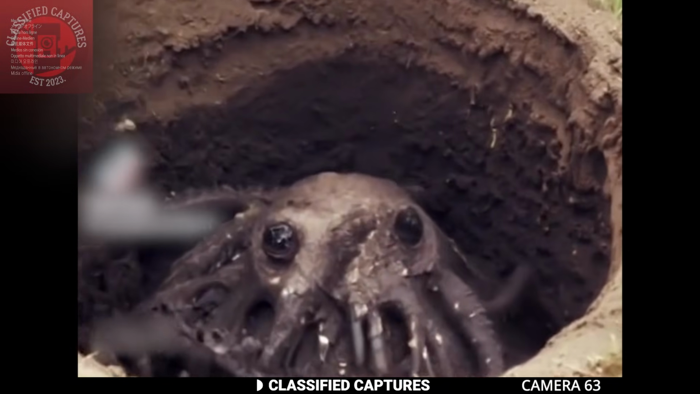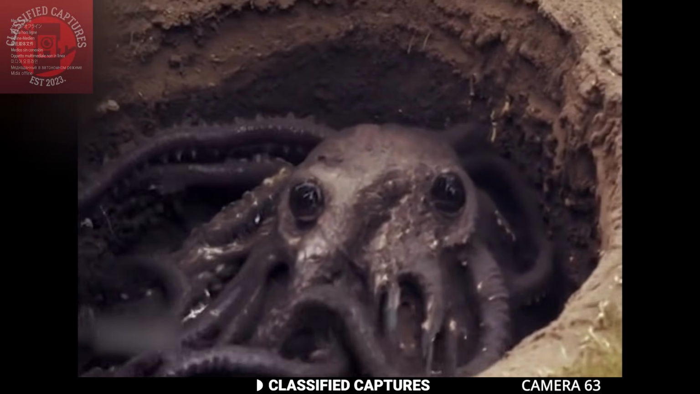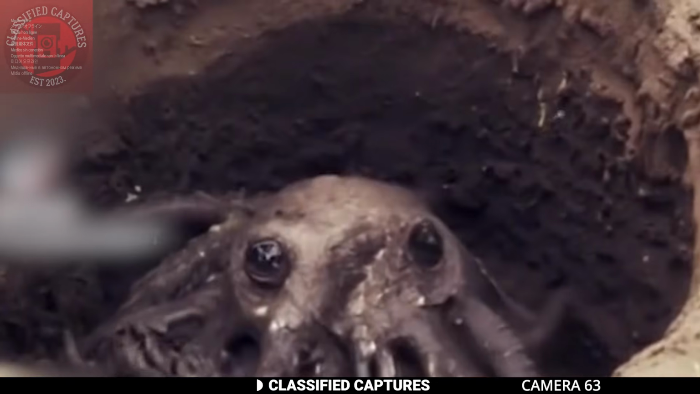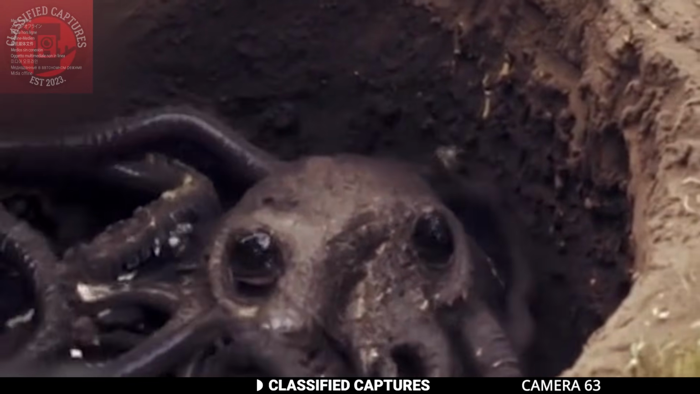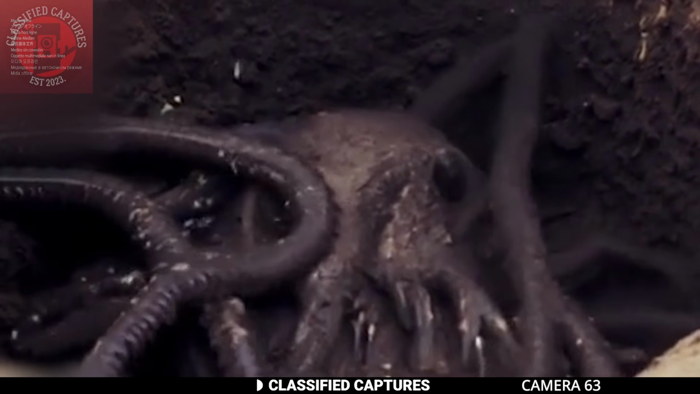At the time, the farmer claimed this was an alien, and honestly, don't octopuses already kind of look like aliens with their tentacles and otherworldly features? But no need to panic, this footage was later proven to be fake, so rest assured there aren't giant alien octopuses lurking under the earth, at least we haven't discovered them yet.